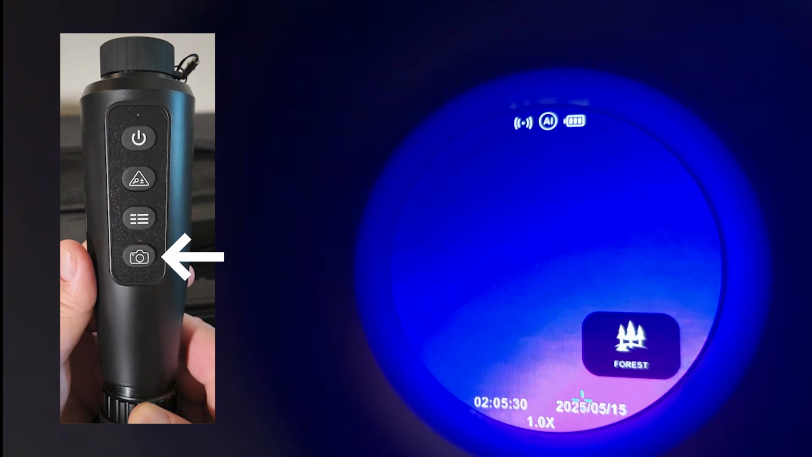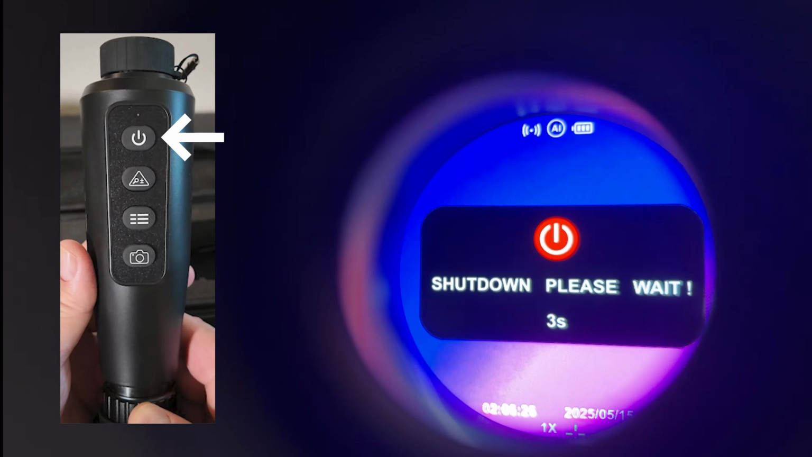So a long press of the zoom will change the scene mode, while a short press of the menu will change the color palette. A quick tap of the camera button will take a picture, while a long press will start recording video. And finally, hold down the power button for 2 seconds to get it to shut off.